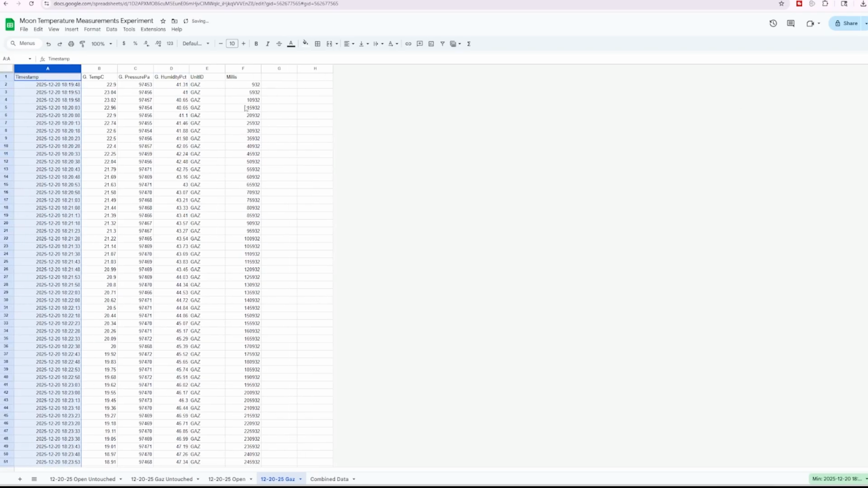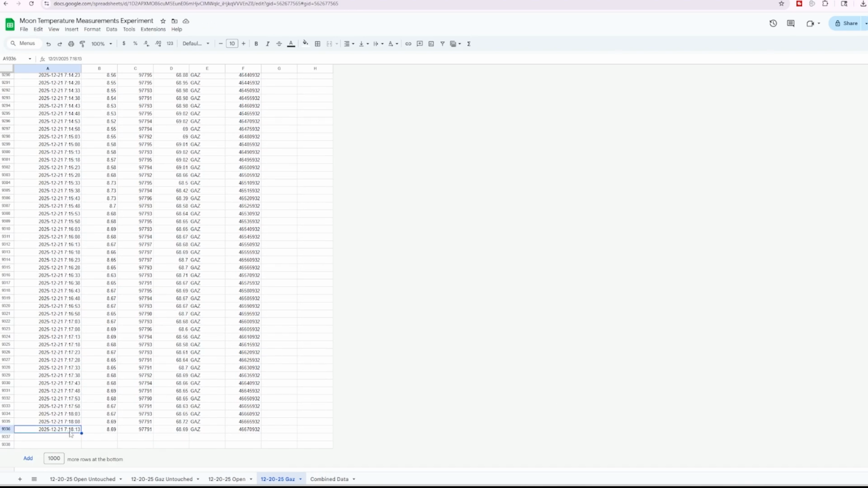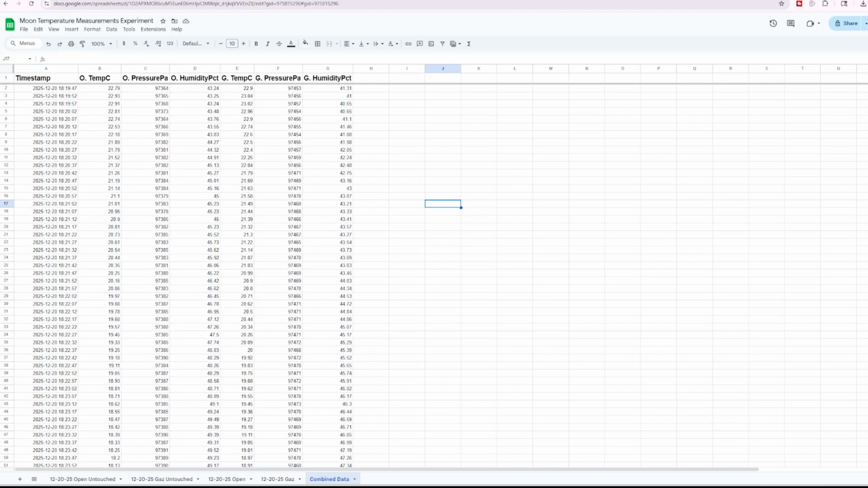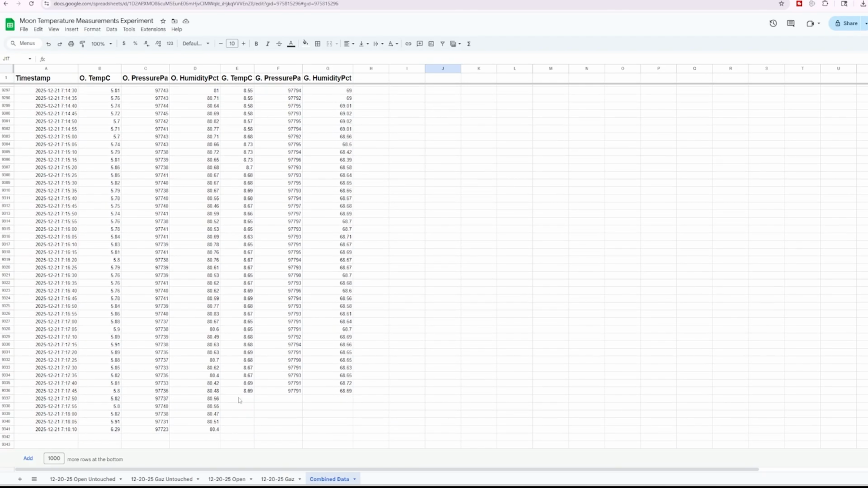And it ran from 6:19 until 7:18 in the morning. So I'm going to mess with this and then we'll come back. So I've got all the data in one sheet here, but you can kind of see here I unplugged one of them 20 seconds. I'm bad at math before.